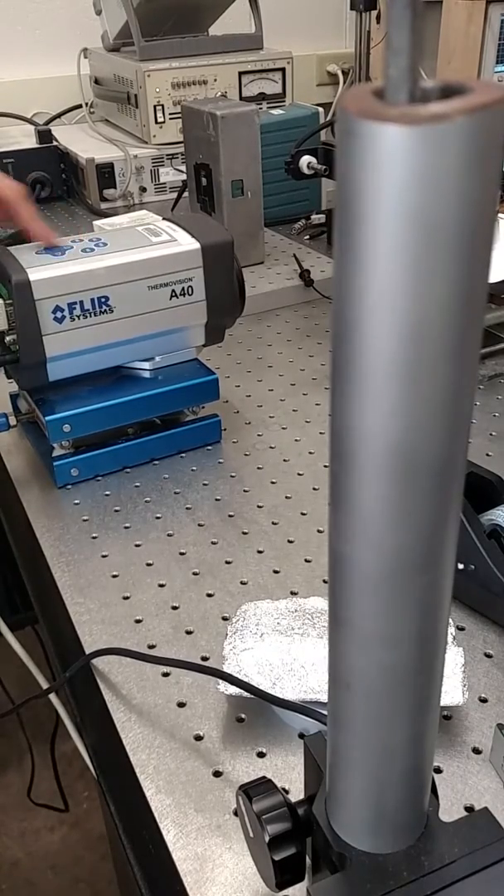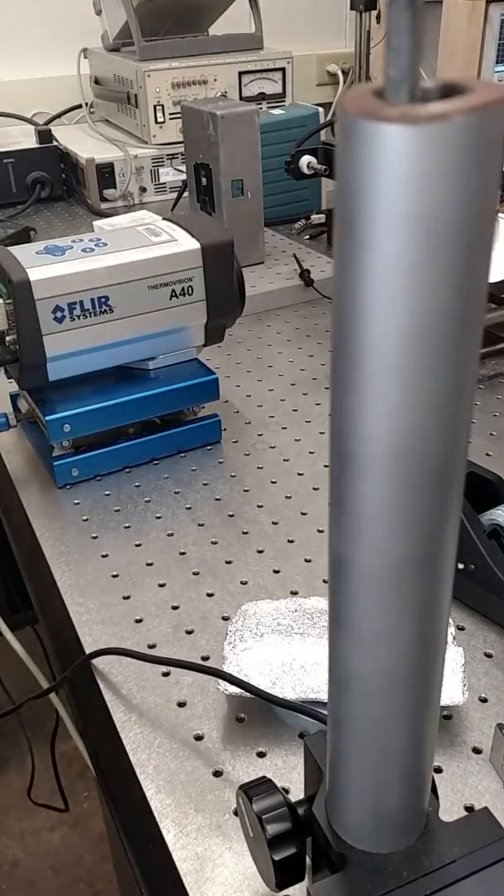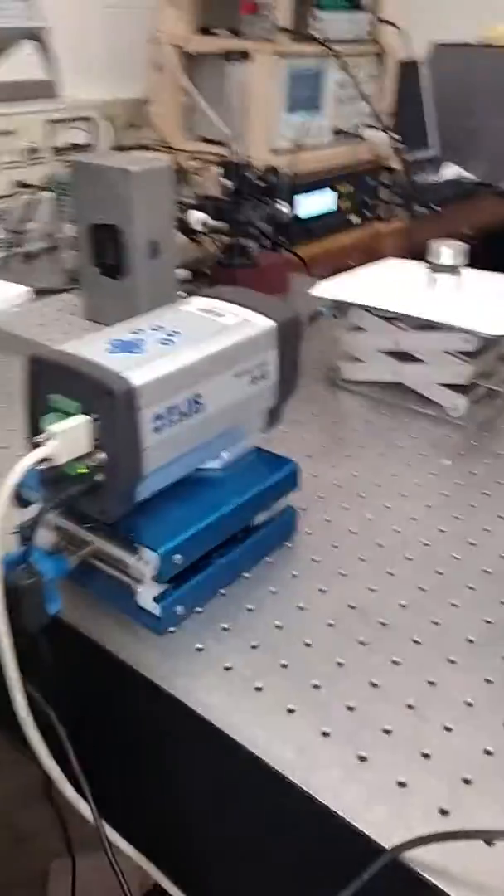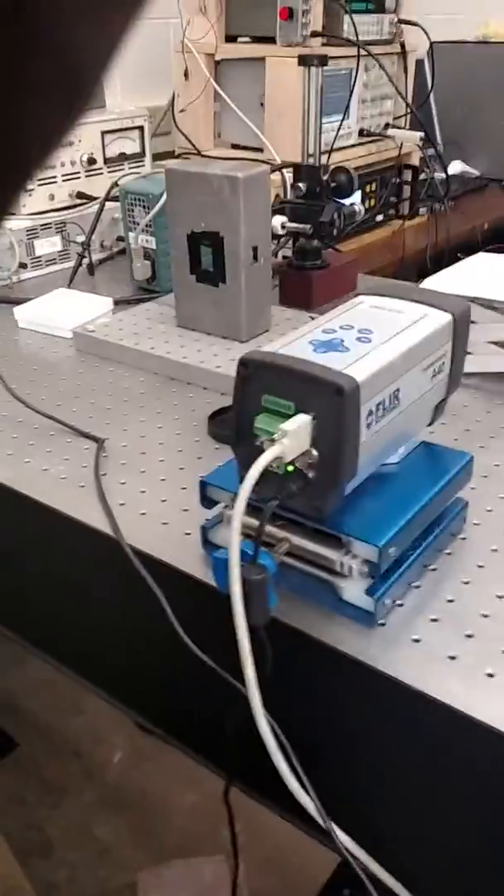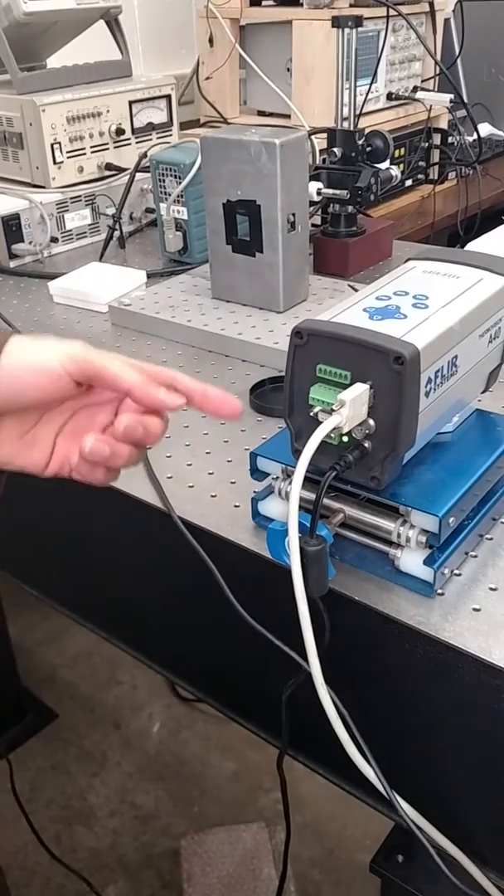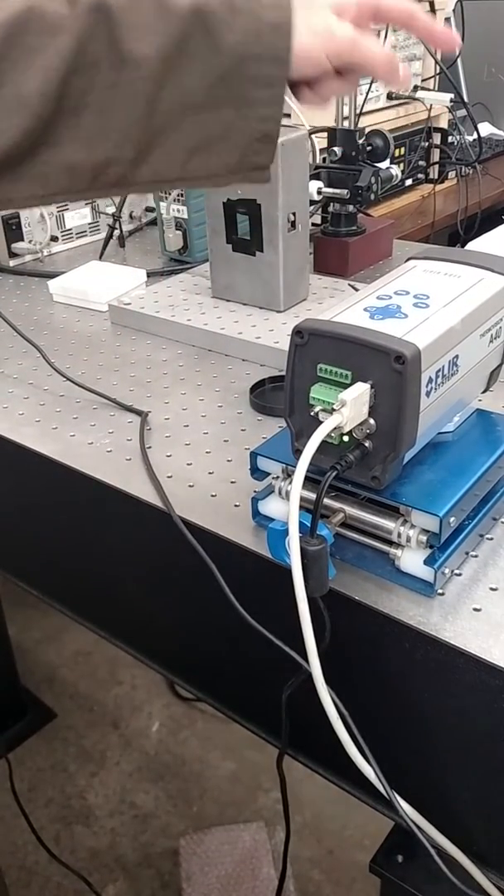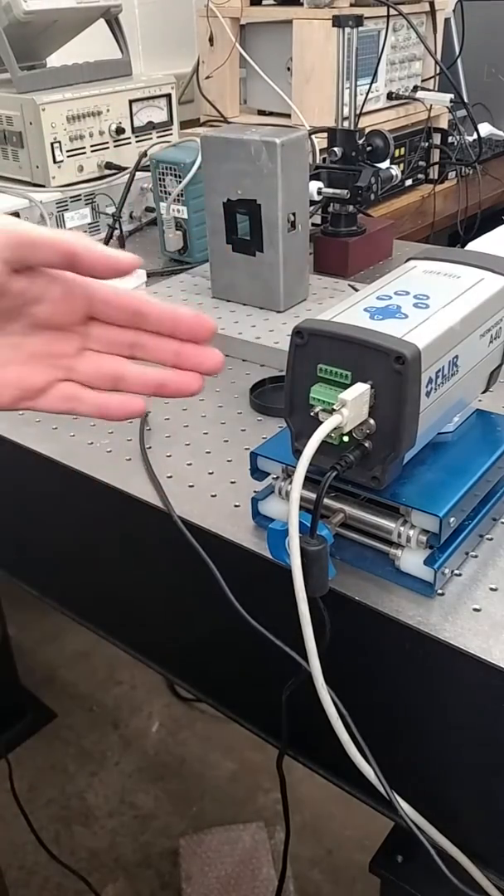So there are different buttons on here. You can sort of figure things out for focusing and whatnot, but we'll deal with all of that. We'll just start from looking at the back of it. I don't know if you can see that well here. But in the back there's this green thing, and these allow you to find a single temperature and output that as a voltage value.